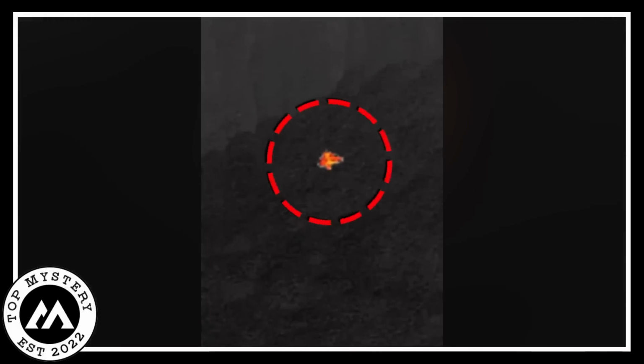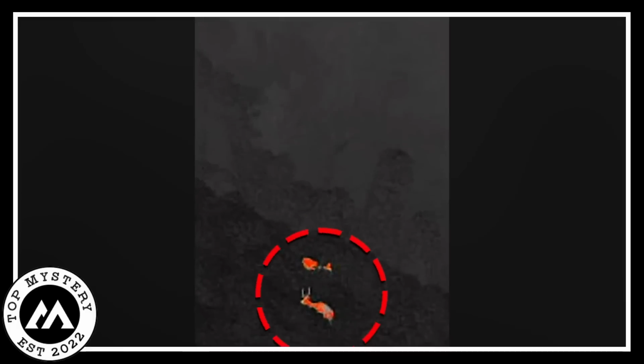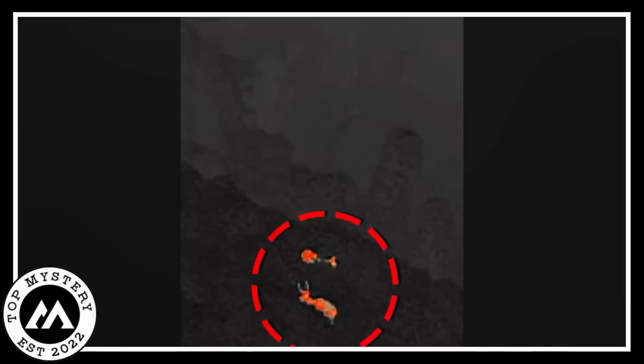But as they got closer, they saw weird things about it. This creature, supposed to be a bear, had parts that did not match any animal they knew. It was not just a bear, it was something completely different. The scientists, confused but really interested, watched the creature closely.